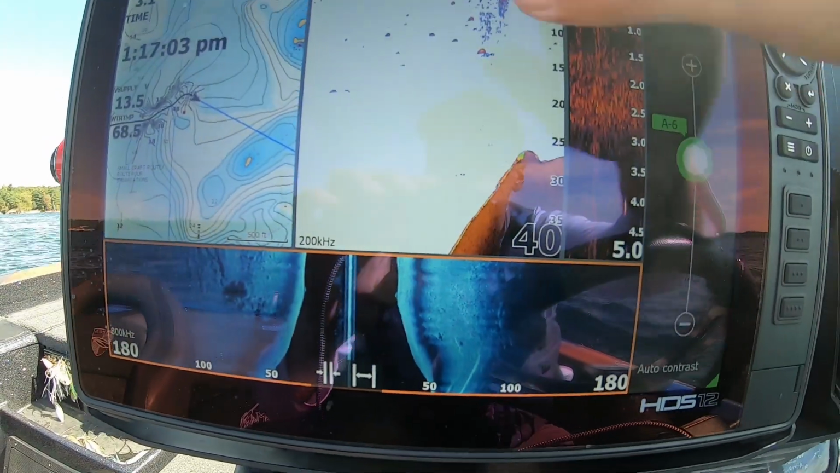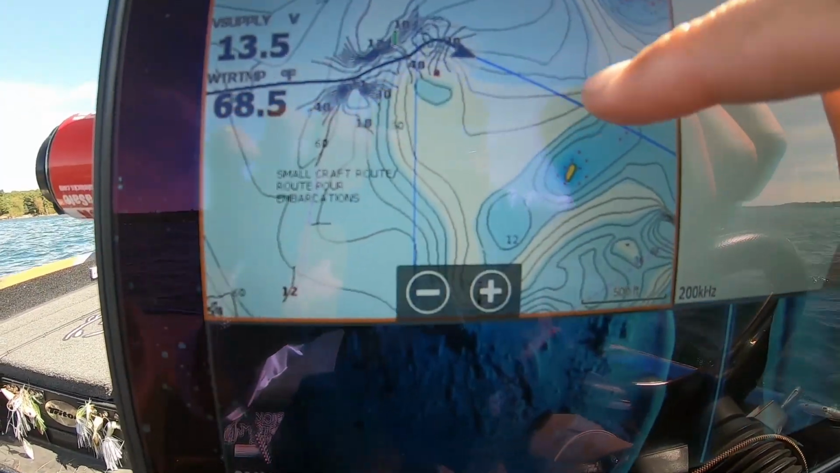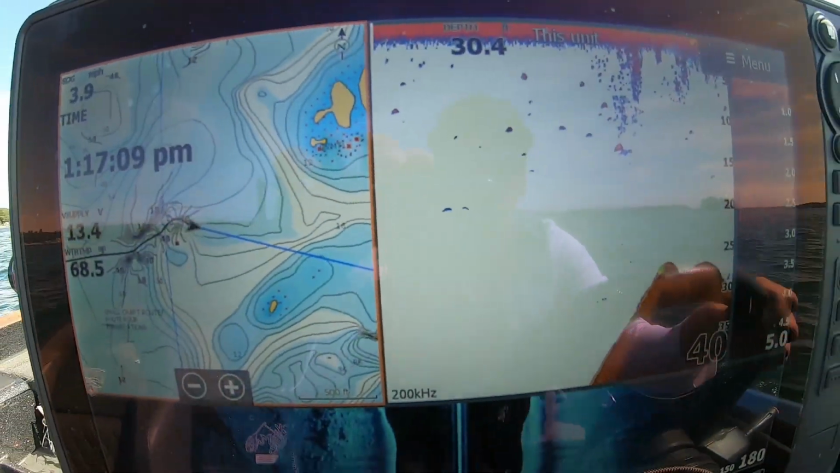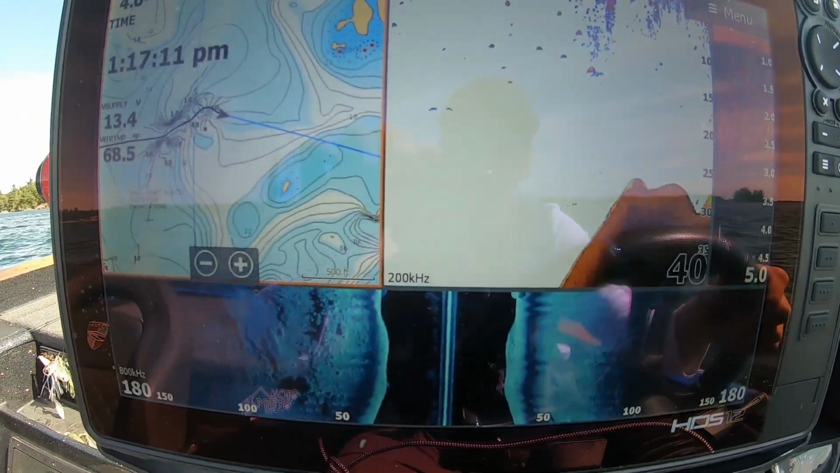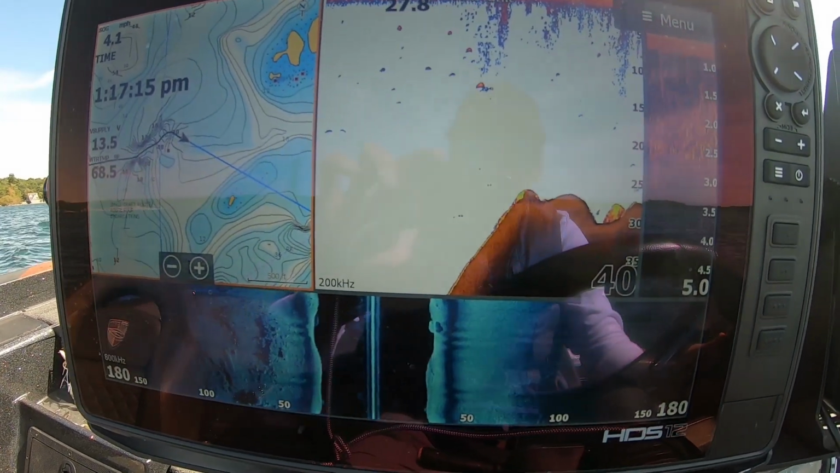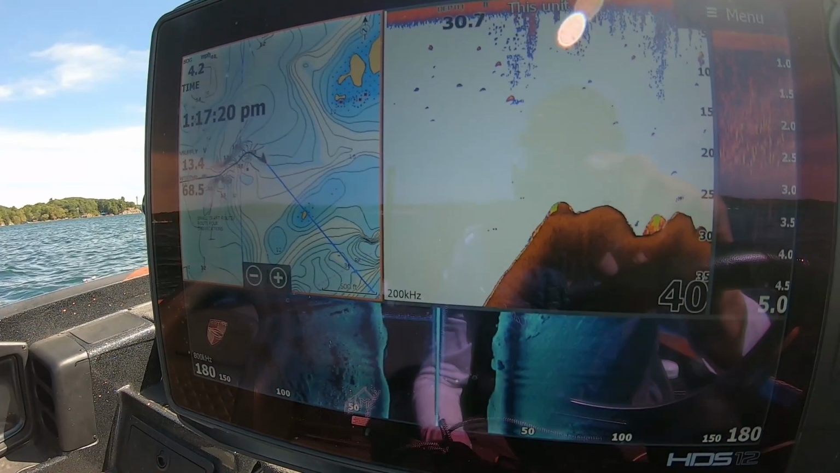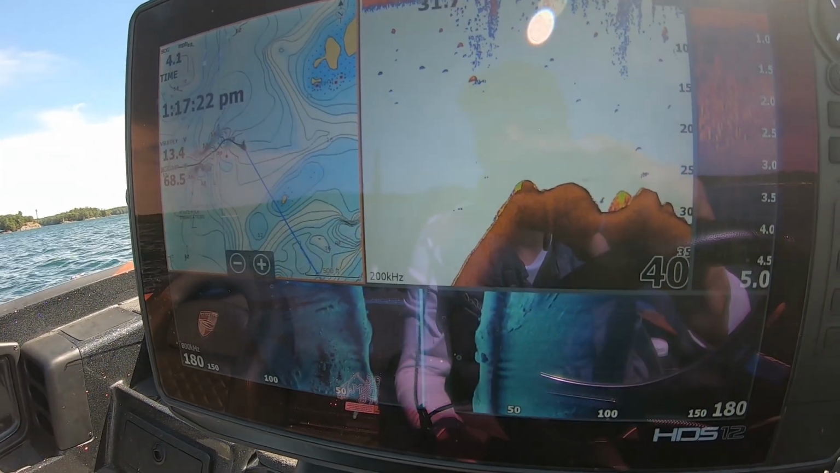See, we came up the hump here, and I'm just going to keep riding that, kind of grabbing that edge of it, just trying to see if there's anybody setting up on it. It's been a little slow today trying to find some schools. I got one big one, but doesn't necessarily mean they'll be there tomorrow. Wind direction's changing and all that.